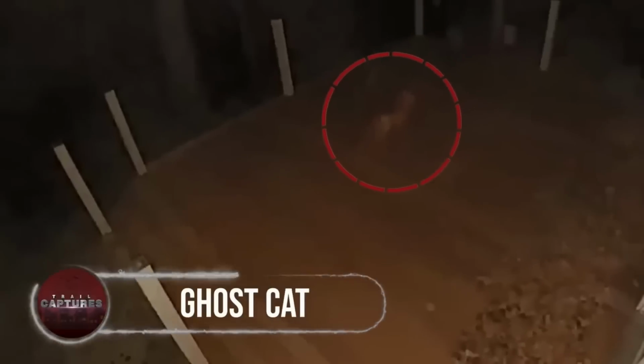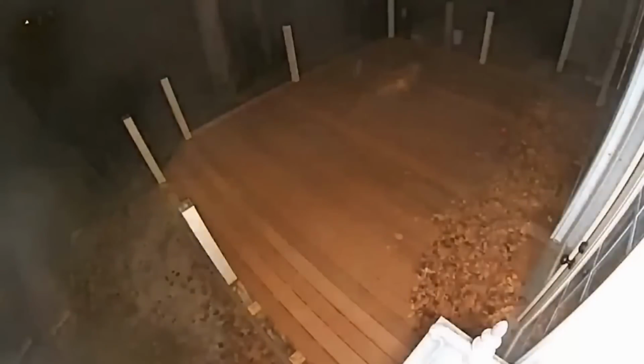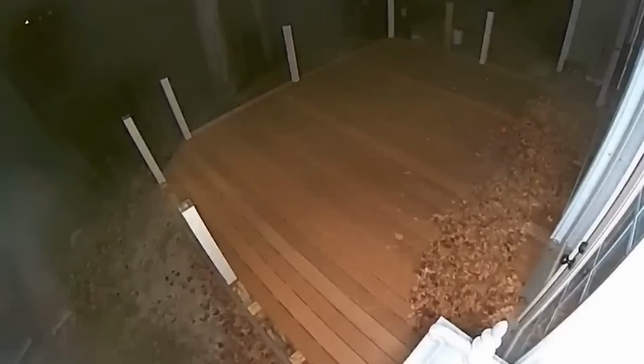Ghost cat. During one spooky night, a security camera caught something peculiar. A ghostly cat strolling across a front porch. It was like Casper's long-lost cousin. The see-through feline seemed to vanish into thin air as it crossed the porch, leaving everyone baffled.